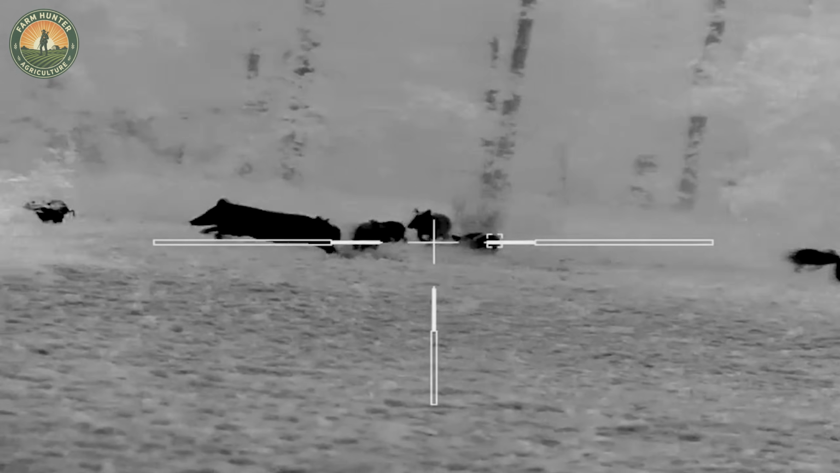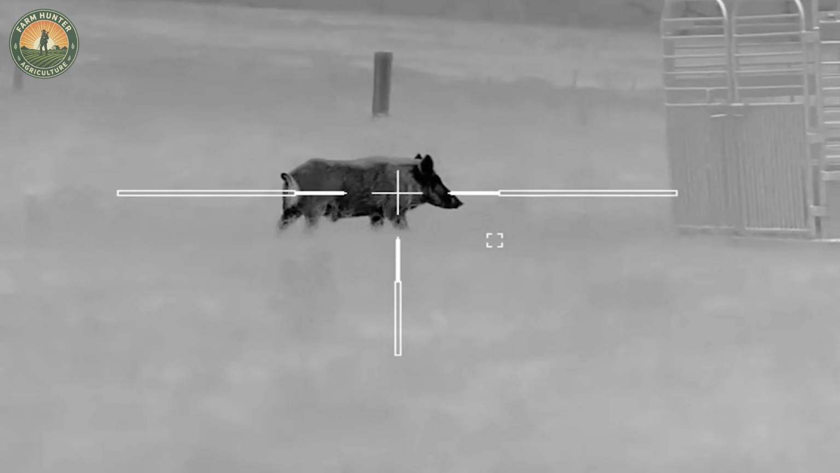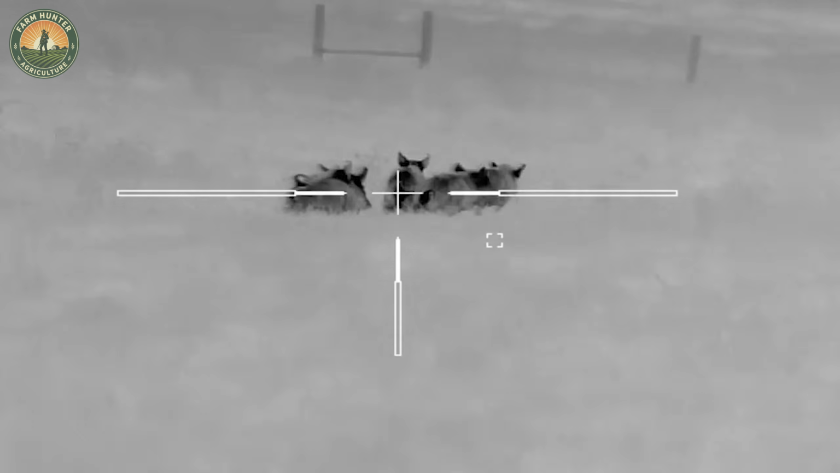The herd erupted in panic, trampling over itself in a desperate bid to flee. But the chase wasn't finished. We stayed on their trail, cutting them down one after another.